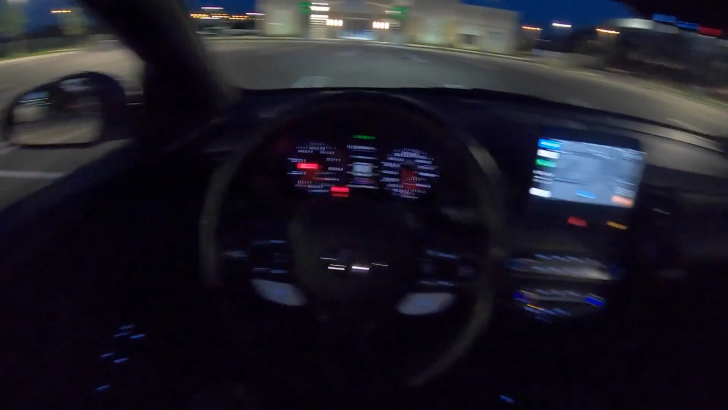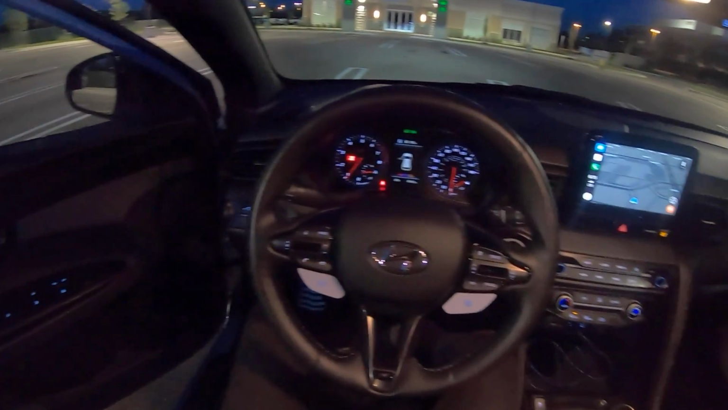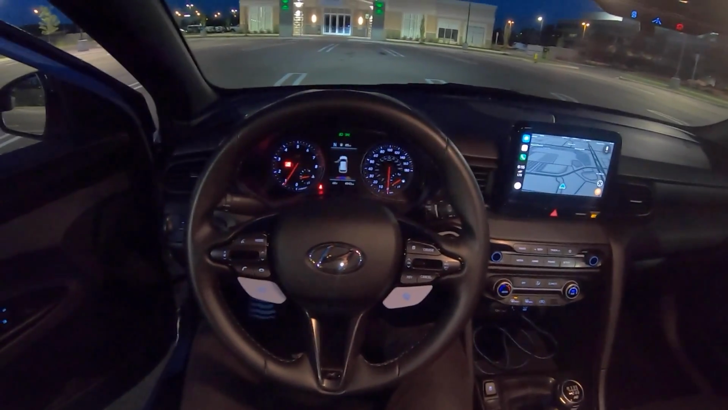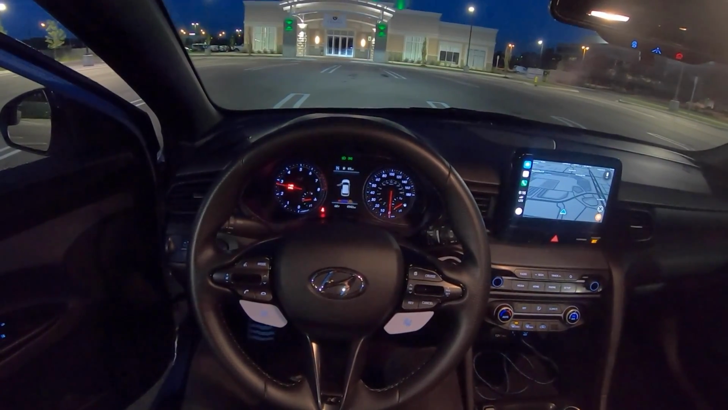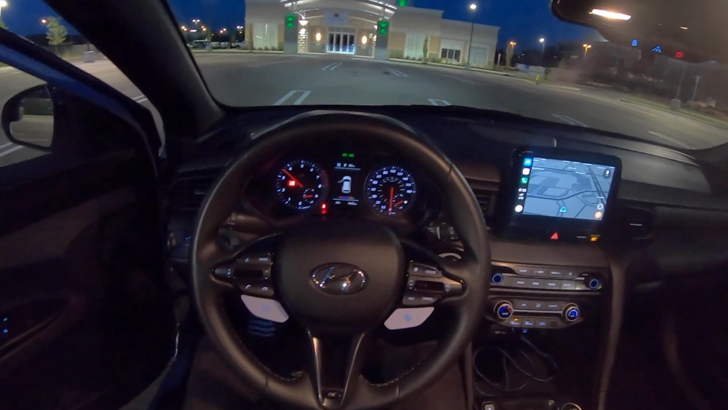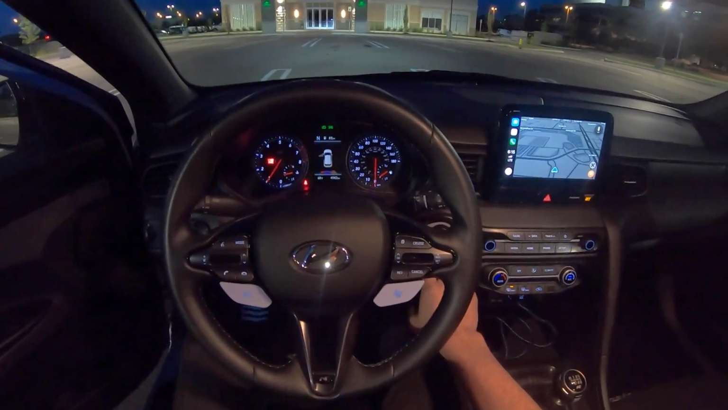And I'm doing a track day today in the BRZ. One more pop, just wishing the Veloster N goodbye. It's like fireworks on 4th of July. I love it.